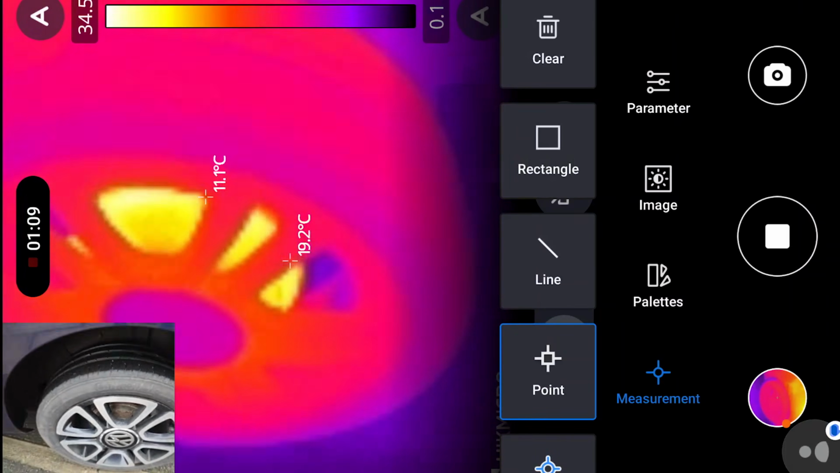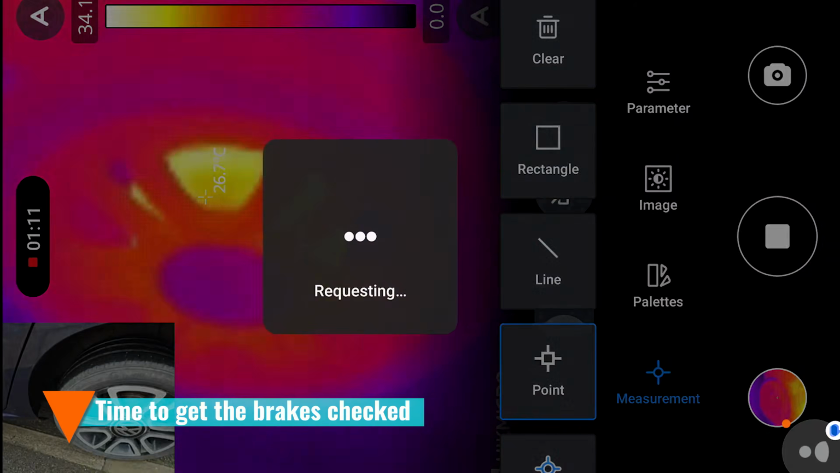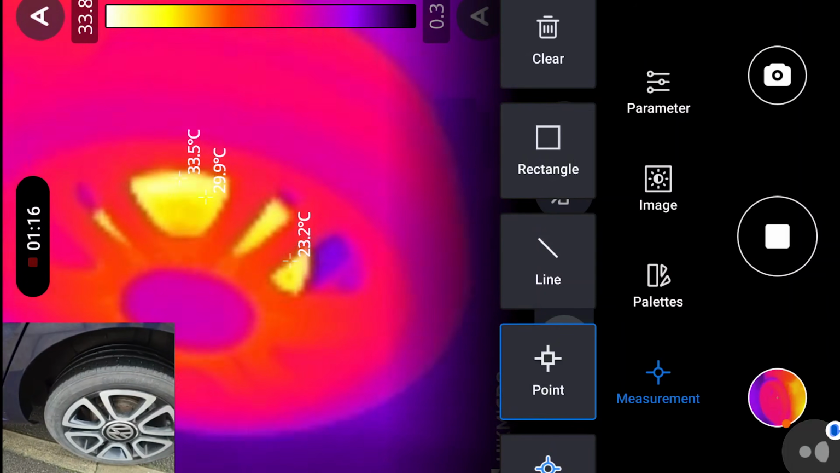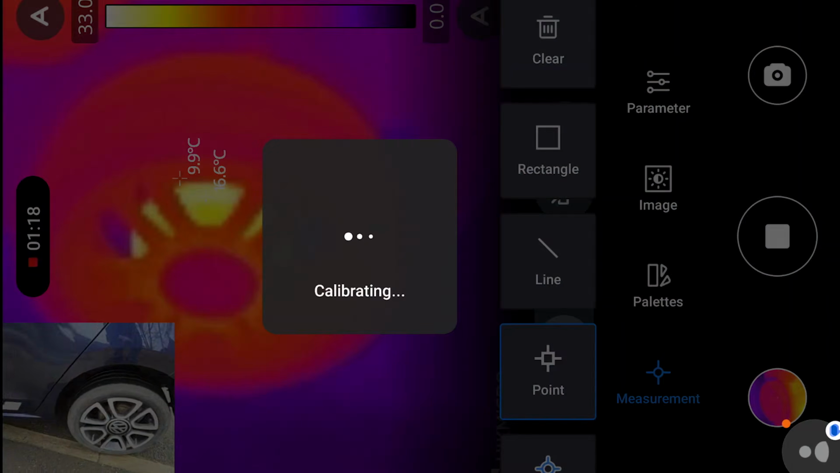That's a bit warmer, so that drum is a bit warmer than the other one. Why that should be, I don't know. Maybe I've got a trailing brake shoe or something. But that is interesting, isn't it?